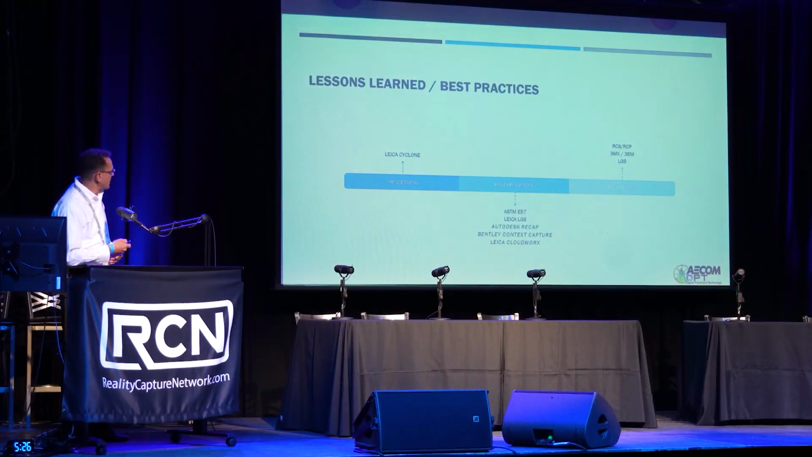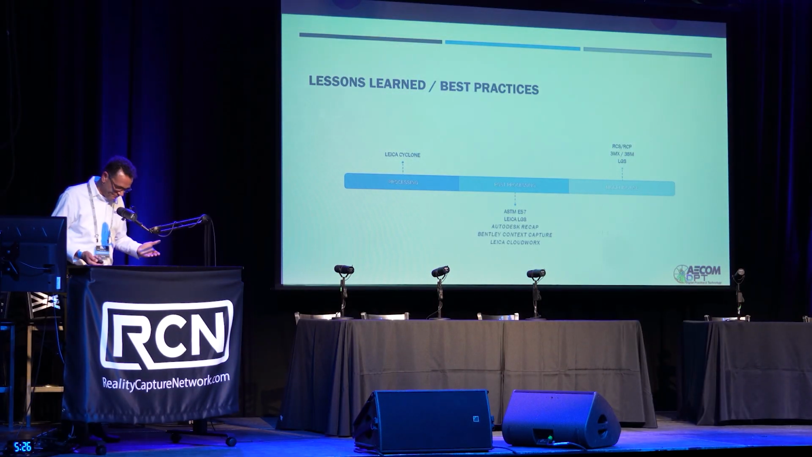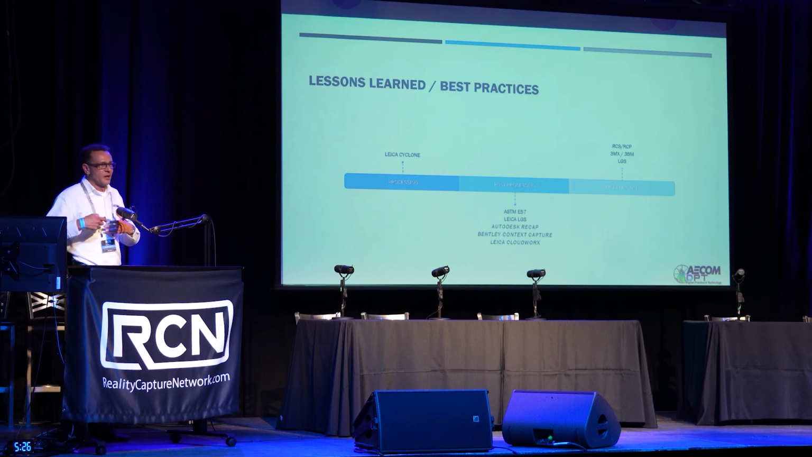So, lessons learned and best practices. So it's important for us, processing, like a Cyclone. We've used dozens of other software applications and platforms to do this, but we found that we get the most power and the most fidelity and the most versatility out of utilizing Cyclone with the amount of data and the information that we capture.